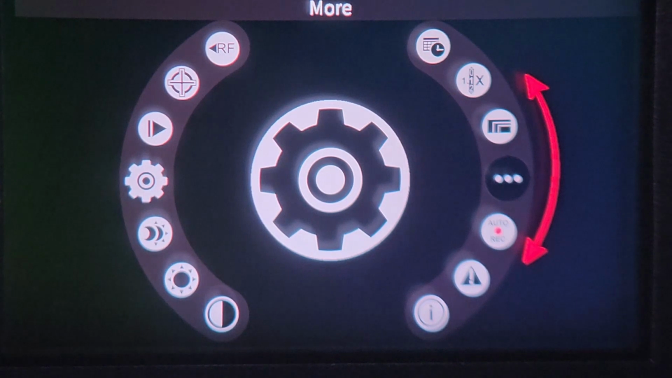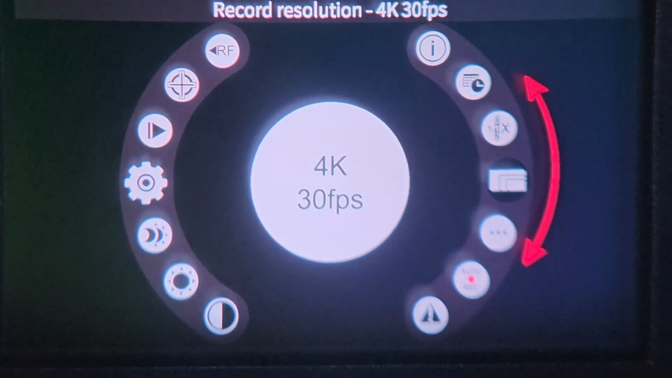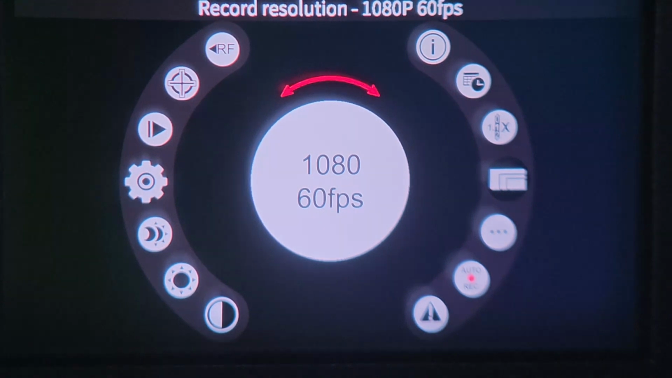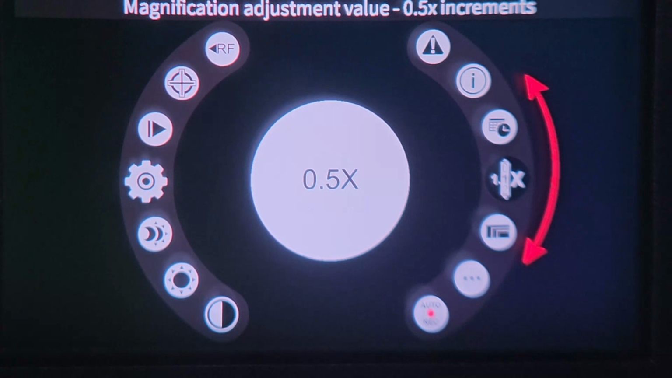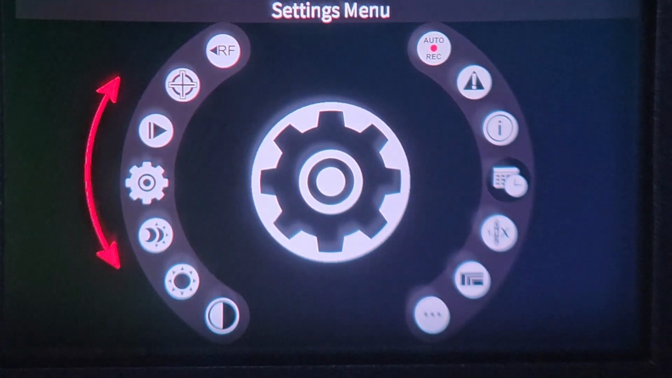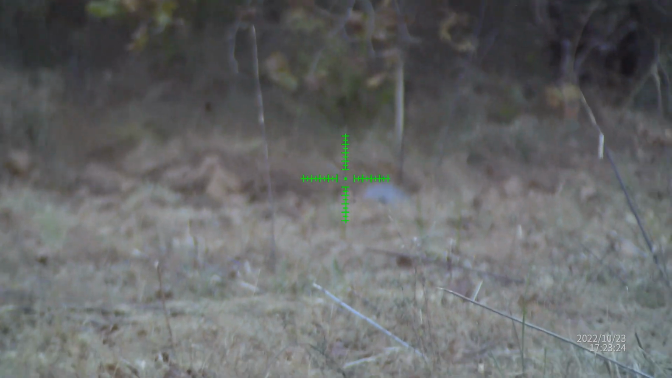When it comes to video recording and picture taking, it can all be accessed through the playback option, and you can review any pictures or videos through the scope wherever you are before you transfer them to an external device. It also offers a variety of resolution options depending on how much space or battery power you want to take up: 30 frames per second, 60 frames per second, 4K, 1080, 720, even slow motion on some of the stuff like 60 frames per second.